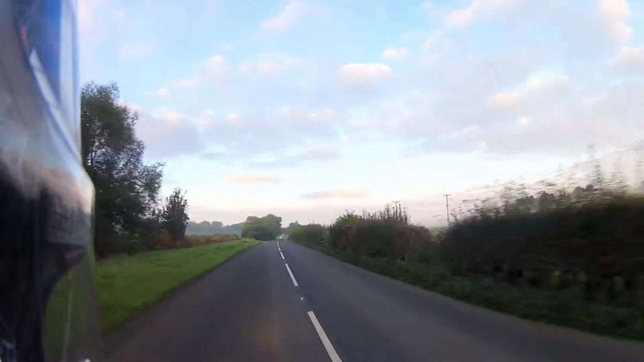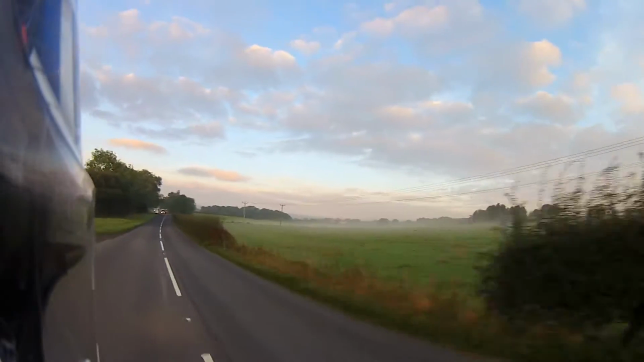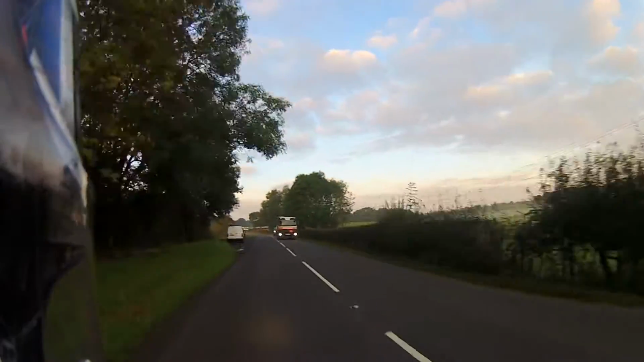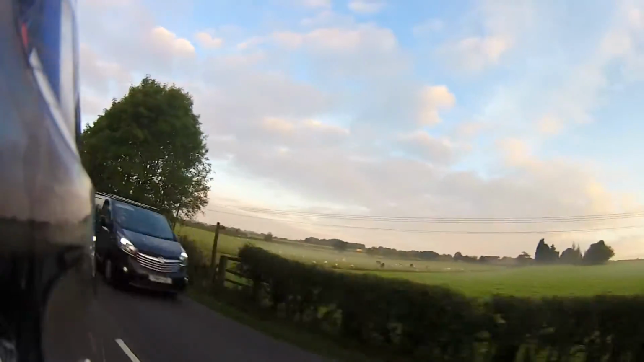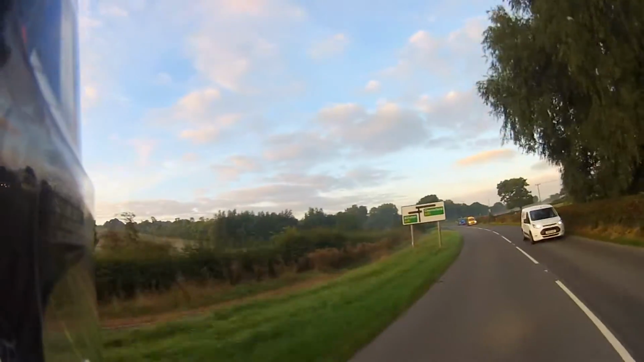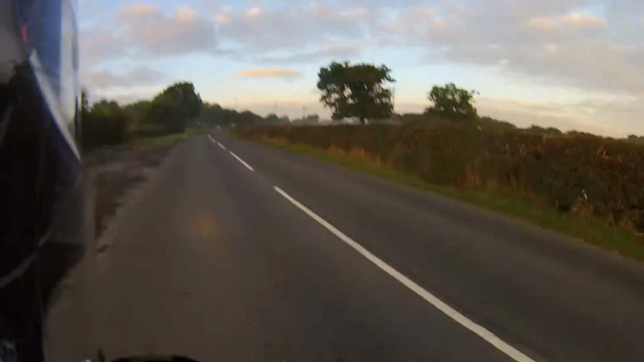So it was not the best of rides, but like I said, if you take it easy, it's all good. Look at that, the fog is sat on the ground a bit. All the cows and the sheep are out. There they are. Sometimes they come really close up to the road just to see who's coming by. I think they hear my bike.